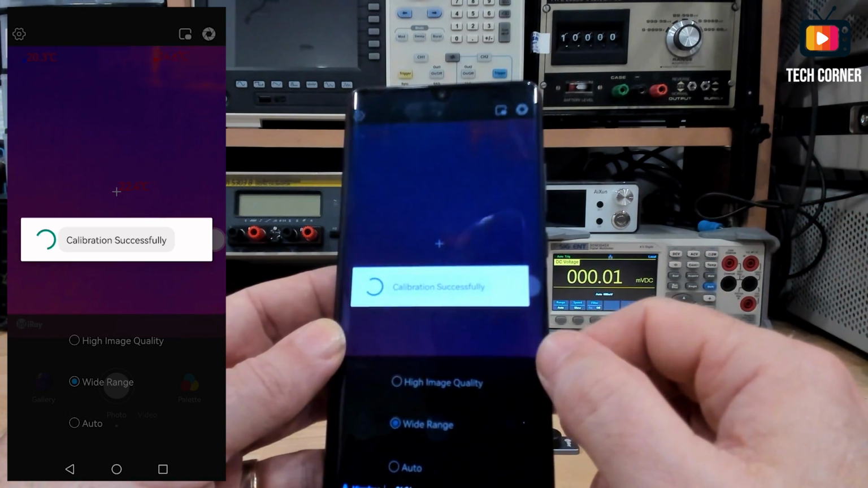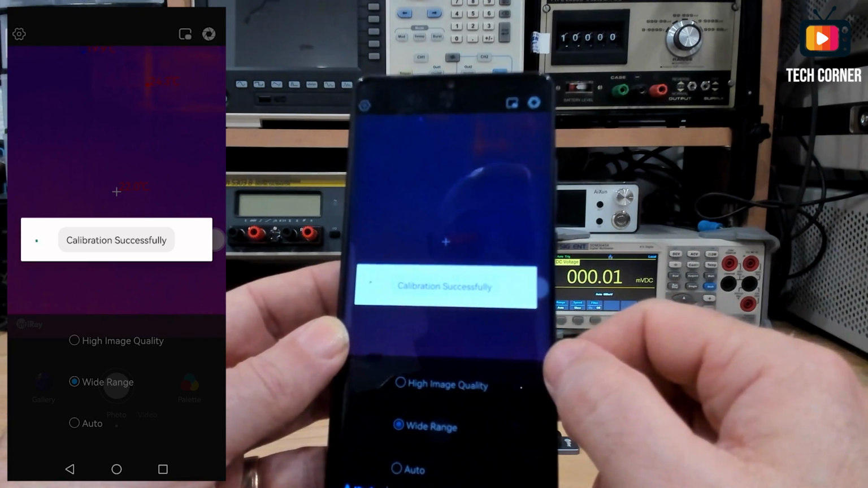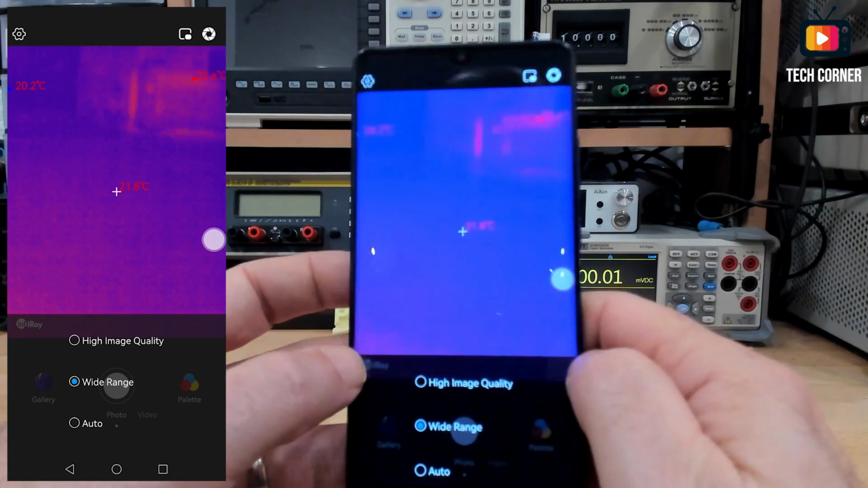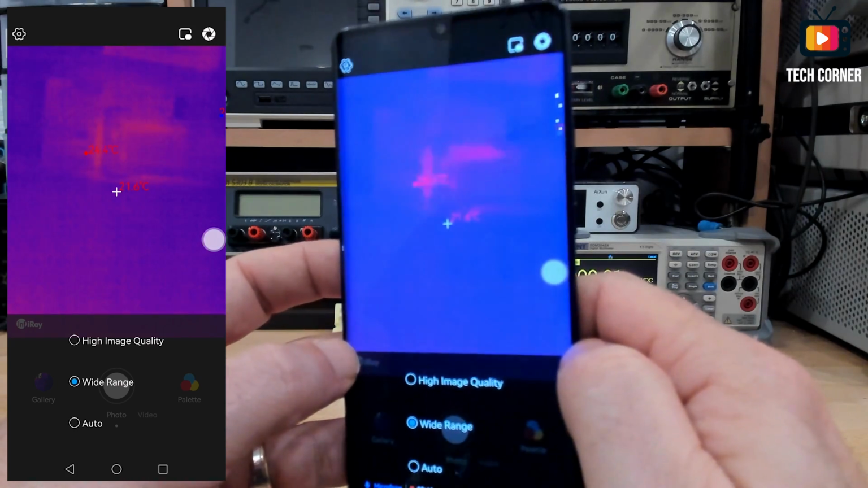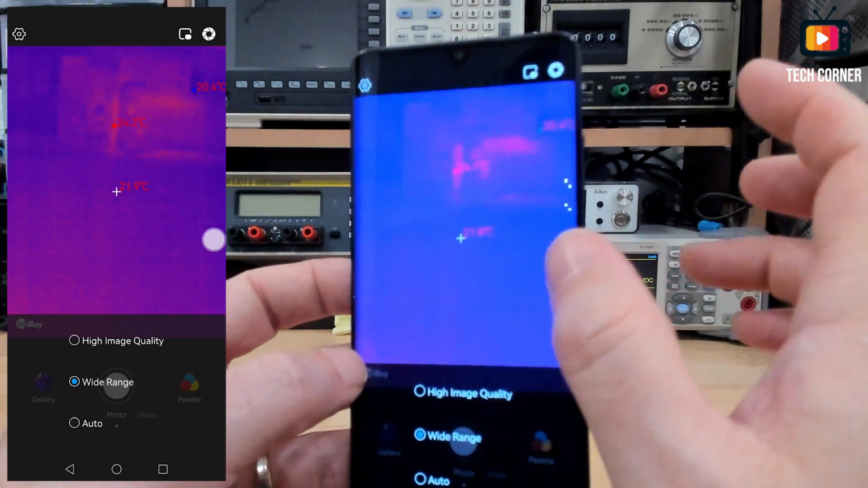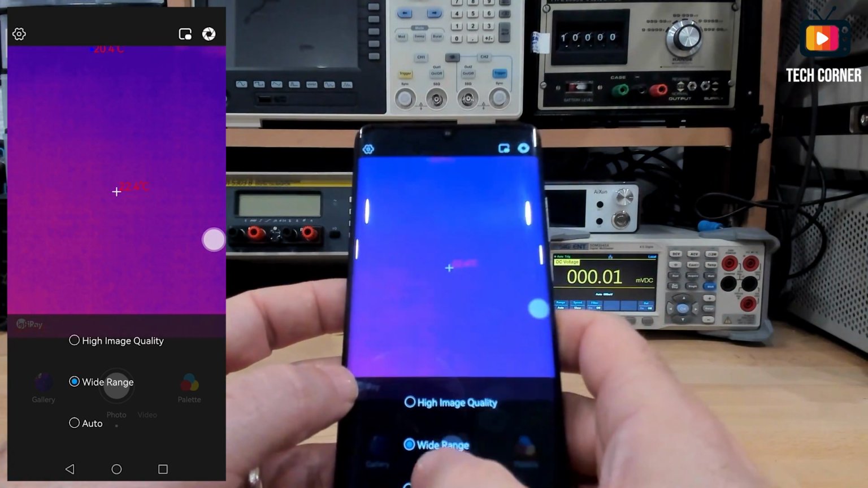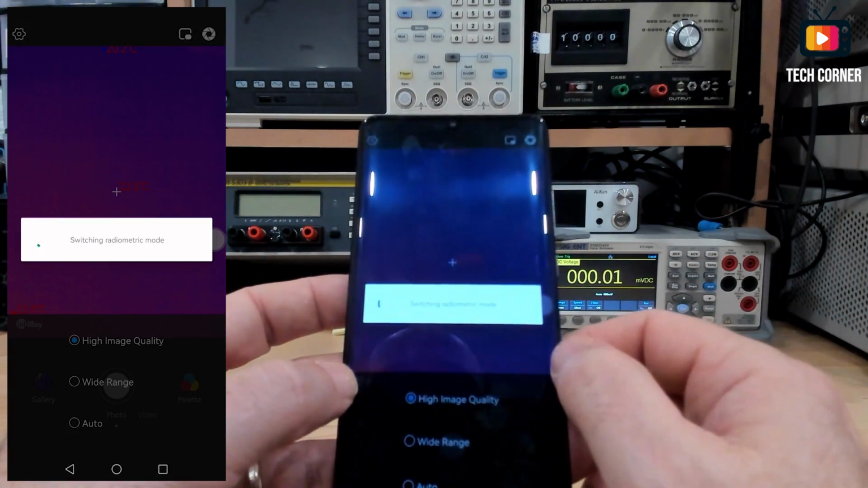It seems it's calibrating. Okay, so we have it in wide range right now. It has some more degree of progression in the color. And yeah, let's do again the high image quality.